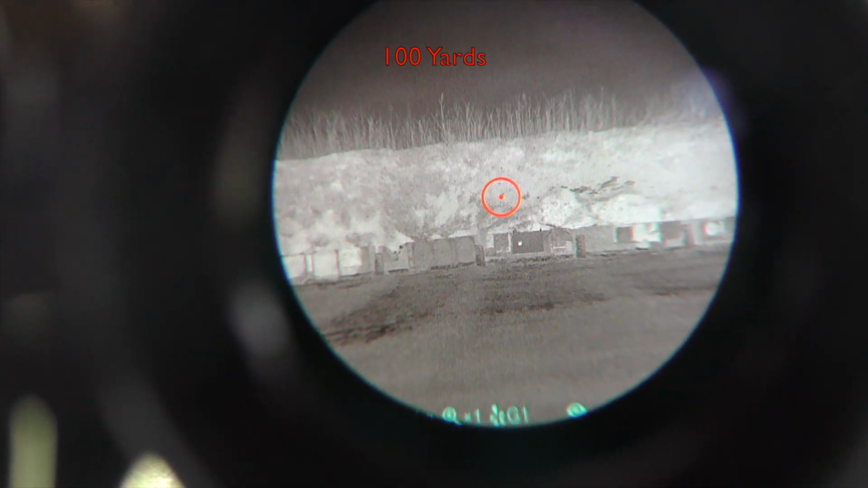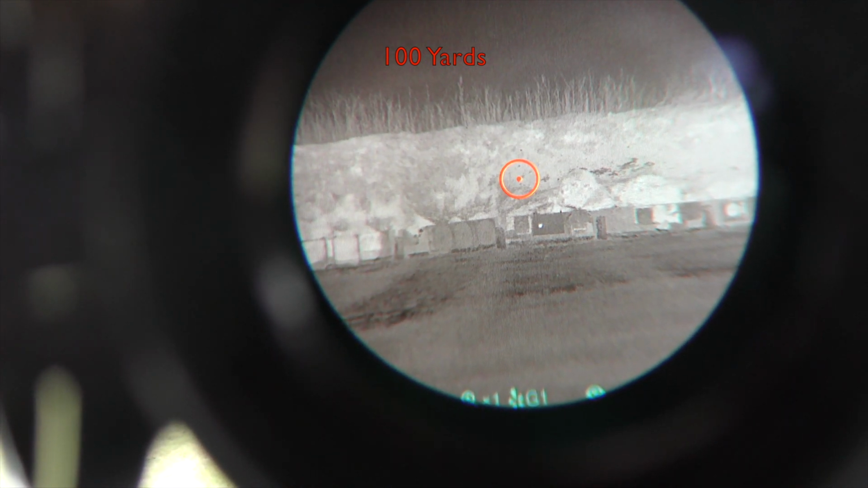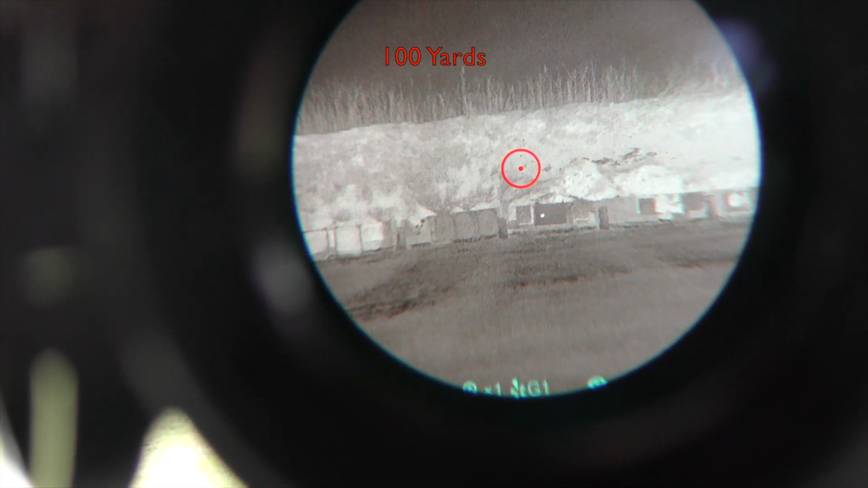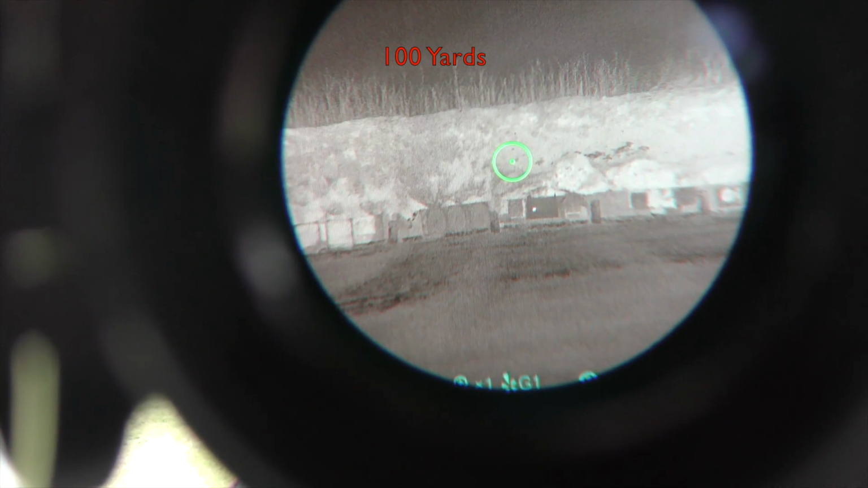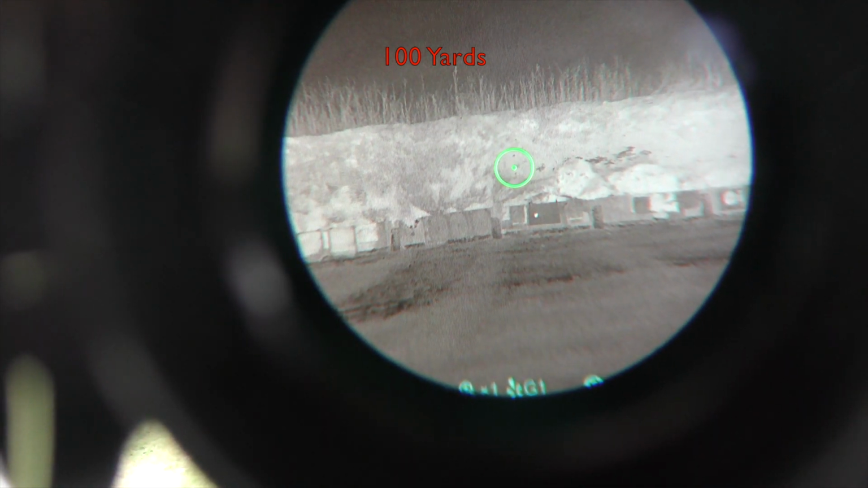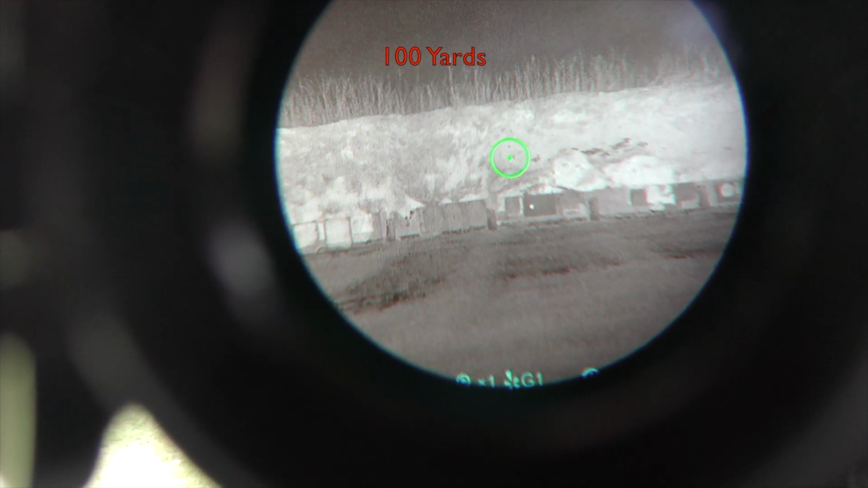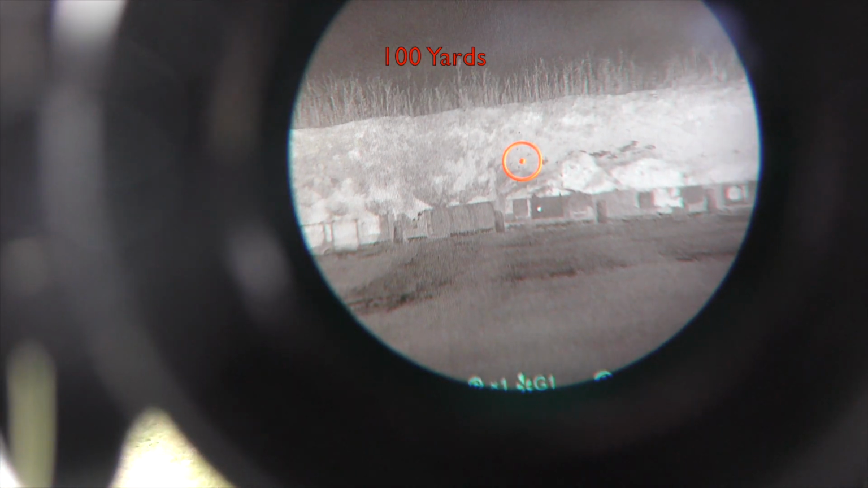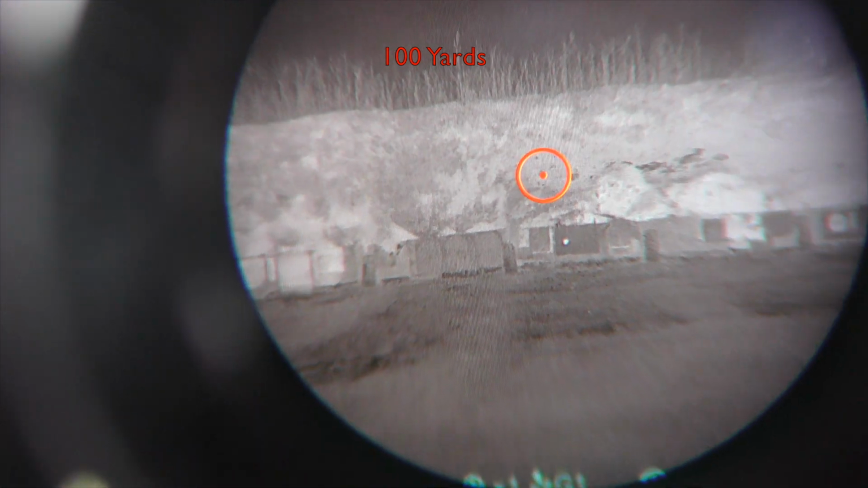And again, we have illumination options, various intensities and brightness. So it's really just a preference of what you want to use. And then there's the green. And if you did not have batteries, you would still be okay to use this sight because of the black etched reticle that it has.